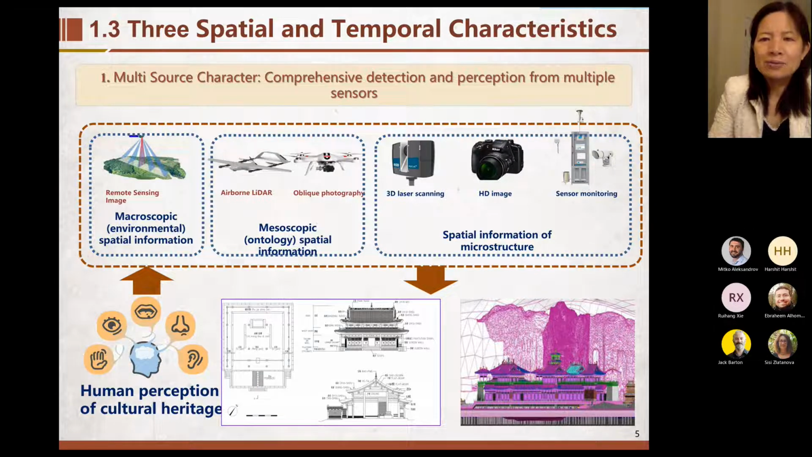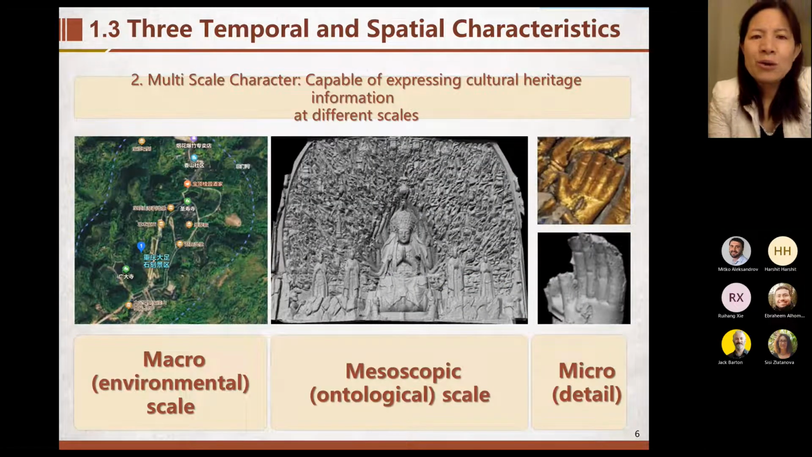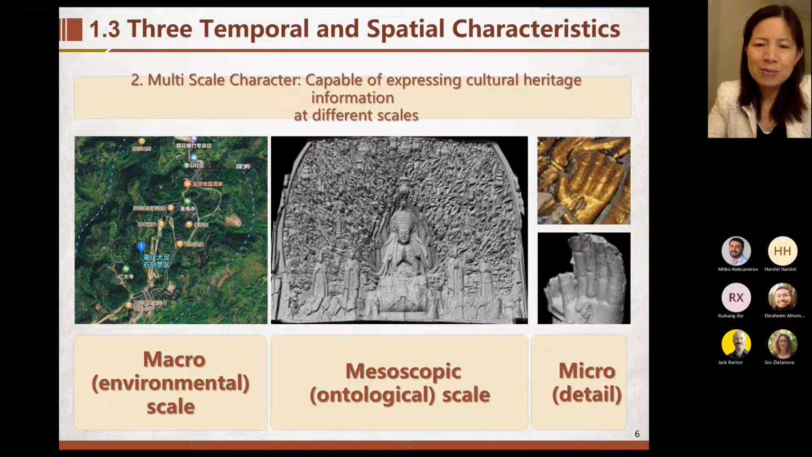Another important characteristic is the multi-scale characteristic, because if we want to know the heritage, we need to know the environment, so the macro scale. We also need the detail of the heritage itself, the micro detail.